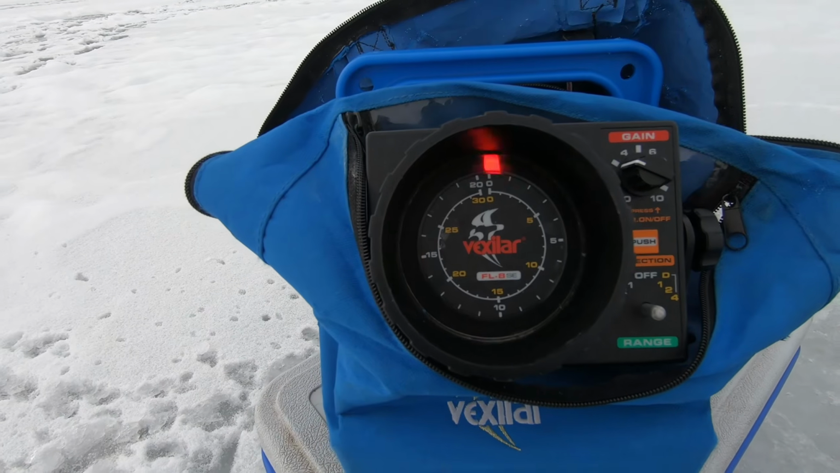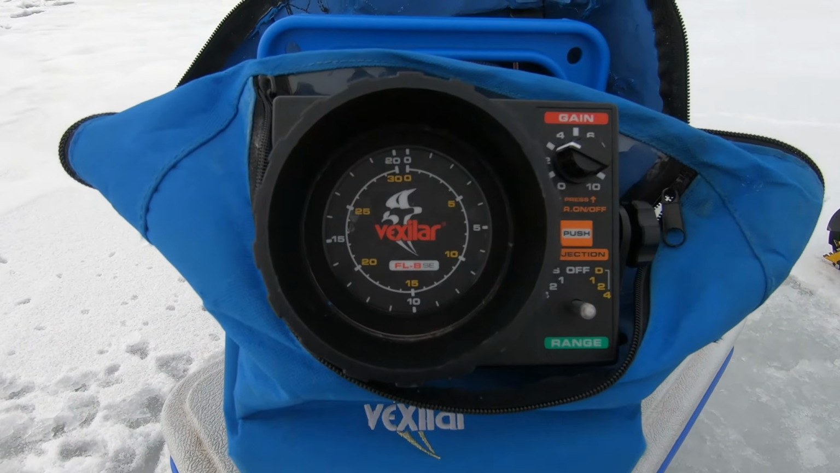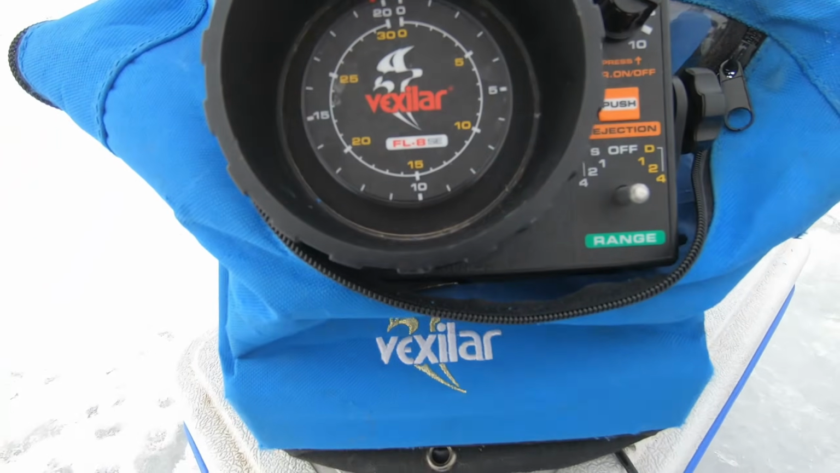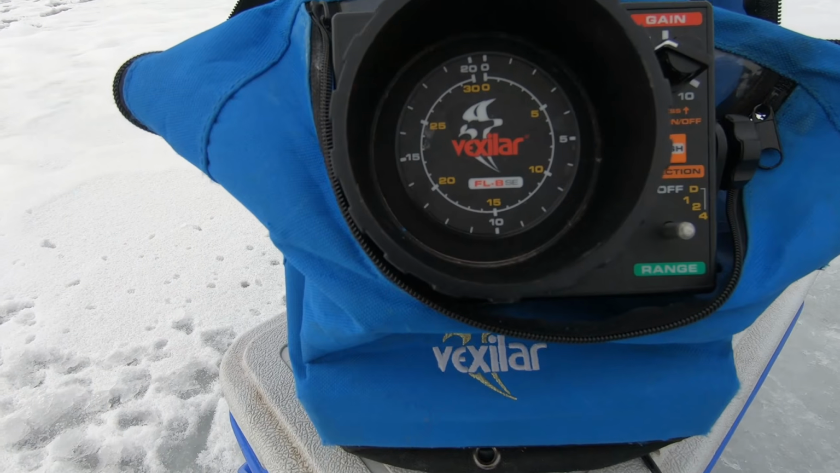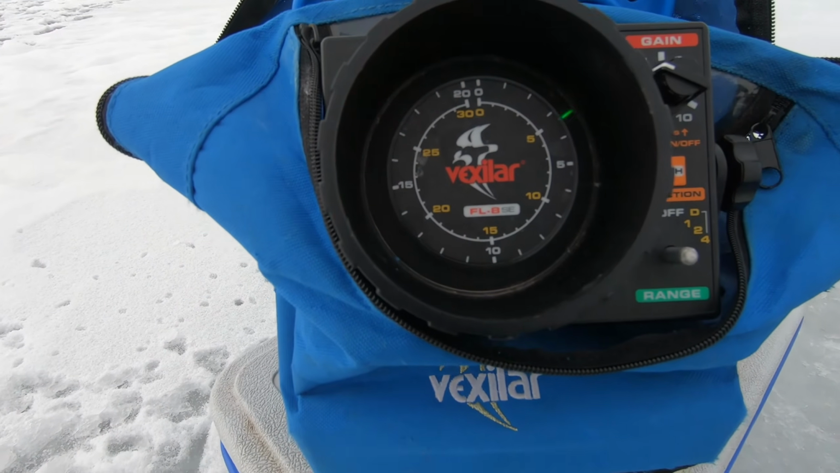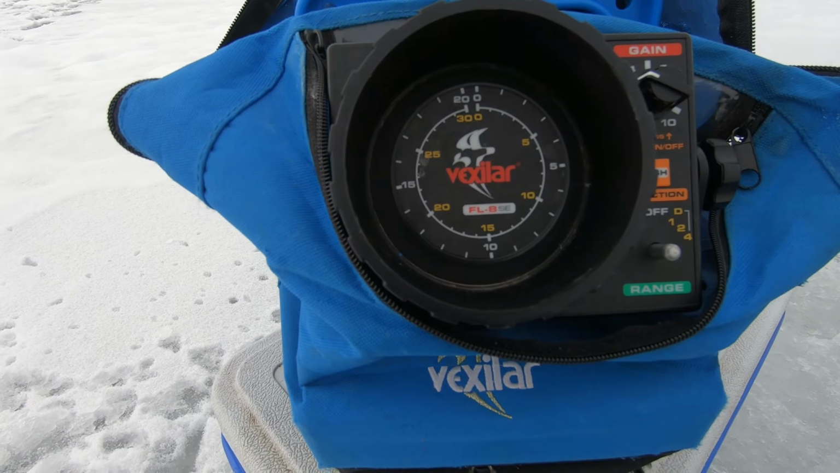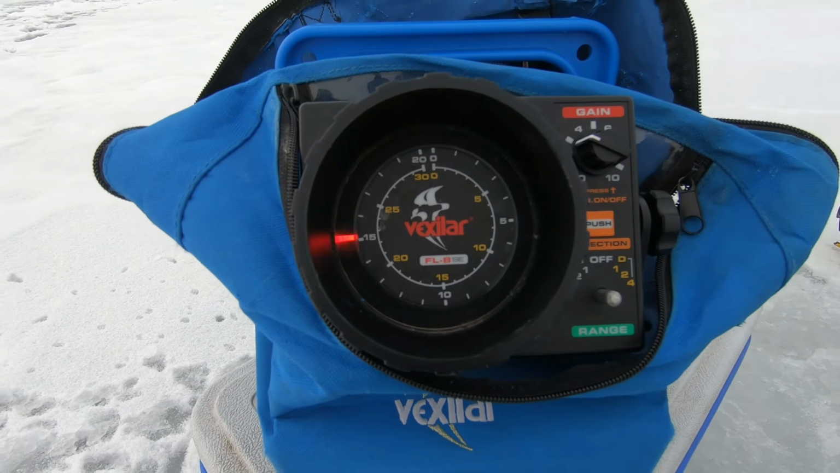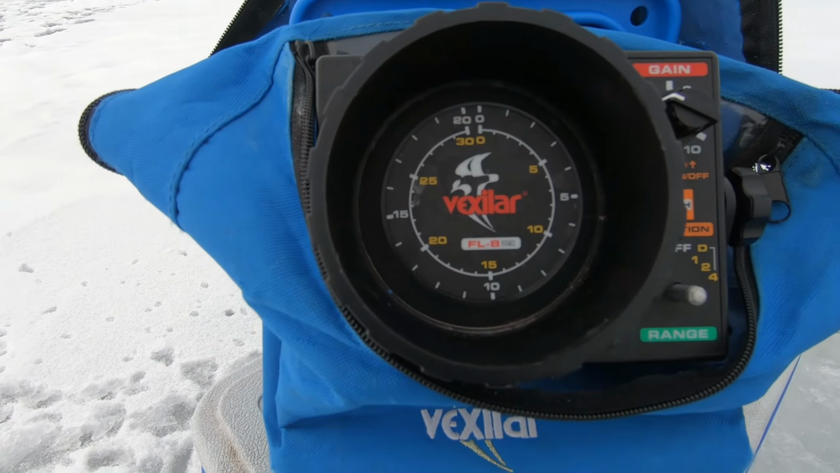And what we're going to do now is drop down my Swedish pimple, and we're going to see it right over here. It's going down, sitting at 10 feet right there, and continuing all the way down to 15 feet. Once we hit the bottom, when we jig, we're going to see it come off the bottom, go back down.